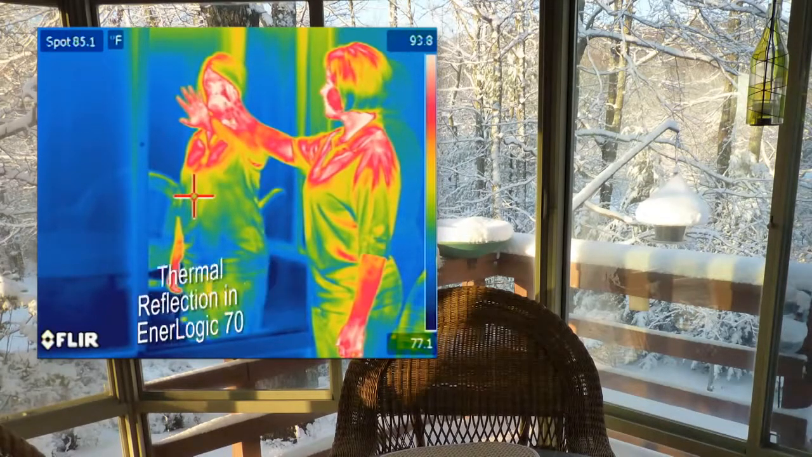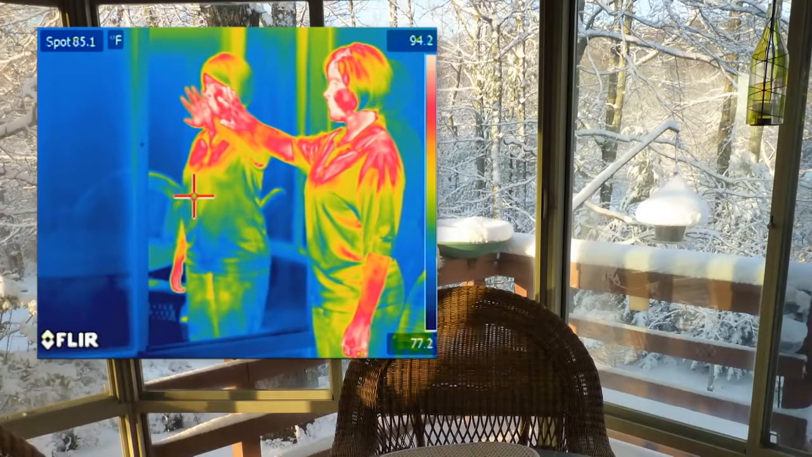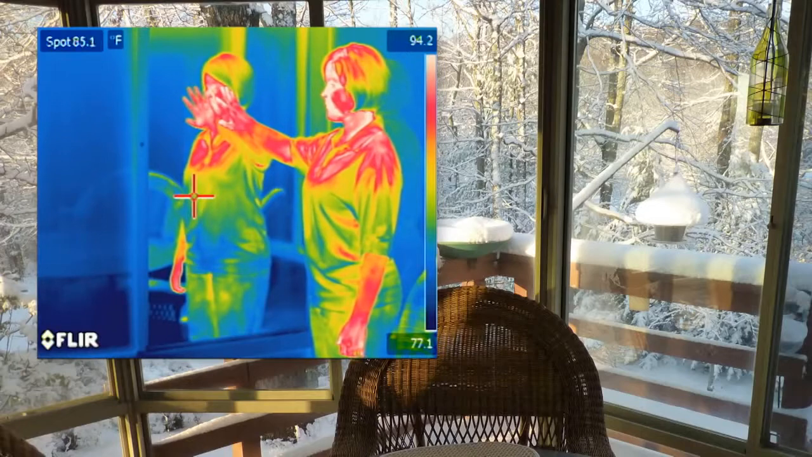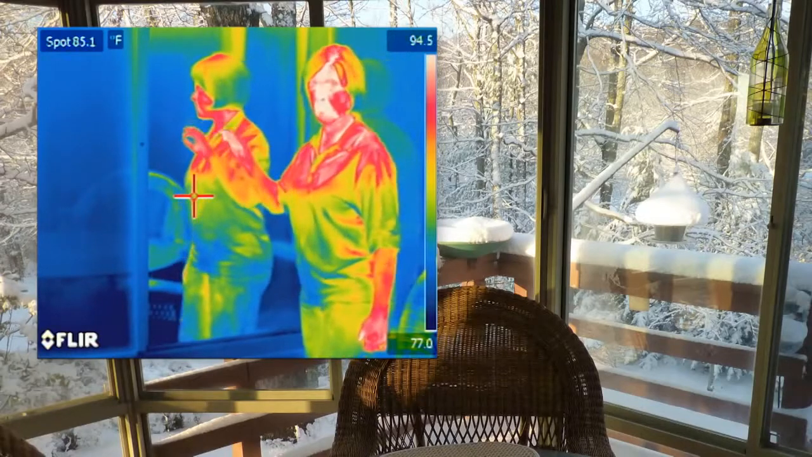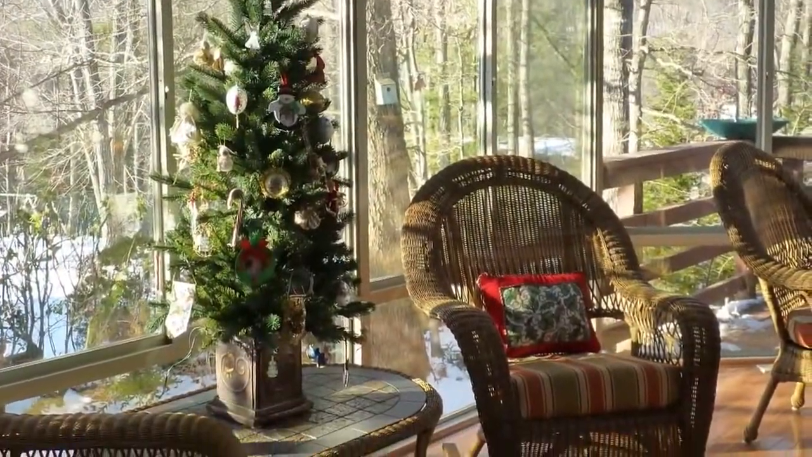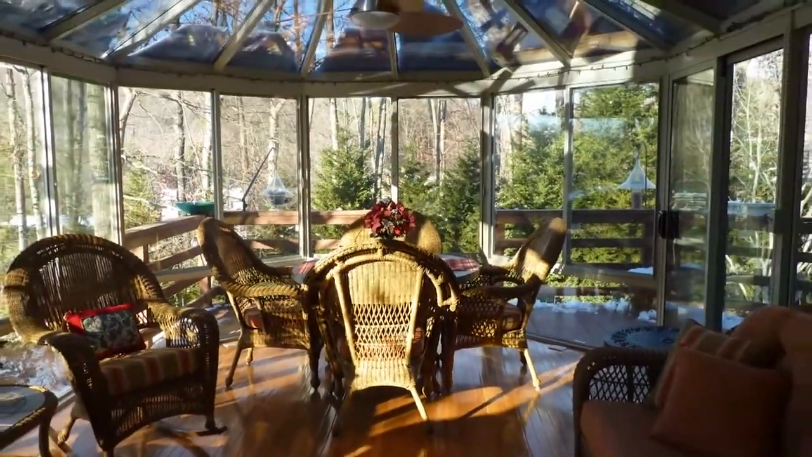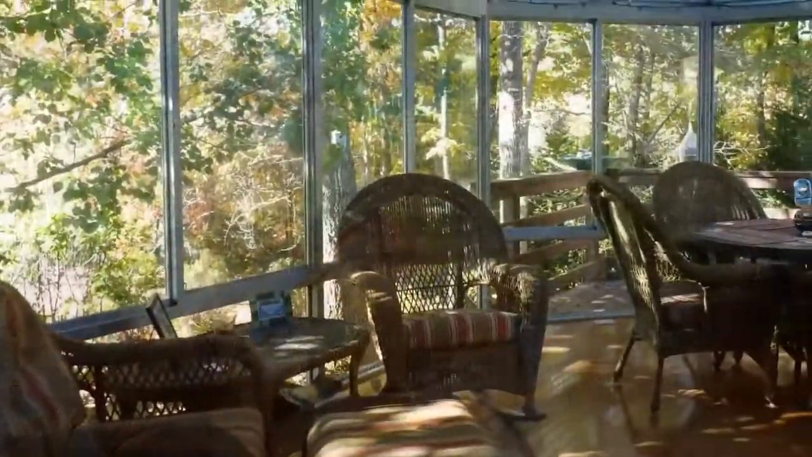We hope this video has helped you better understand the revolutionary importance of Interlogic window films, the breakthrough technology that is helping to reduce energy use without costly window replacement. These window films enhance personal comfort in both summer and winter and save heating and cooling costs day and night throughout the year.